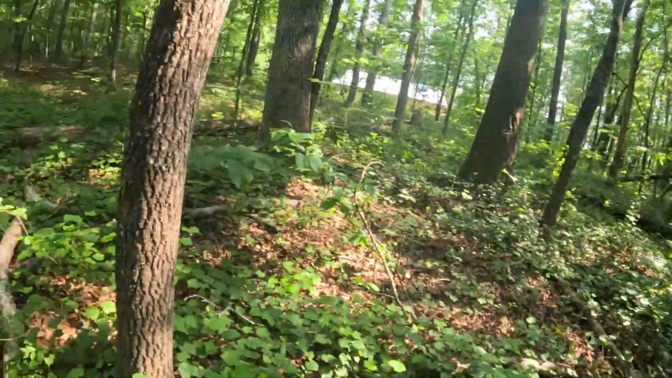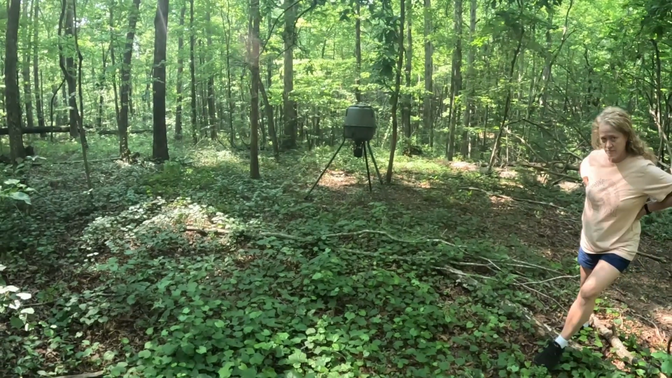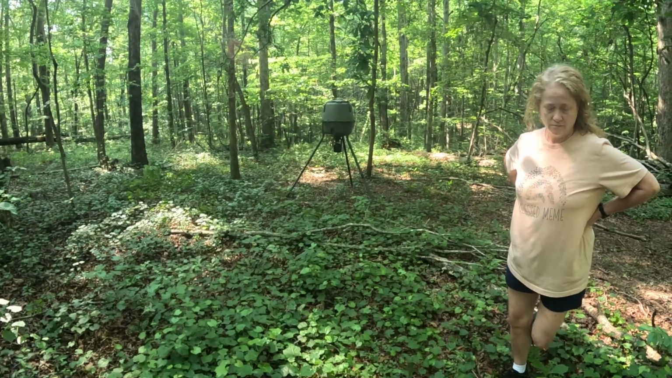Okay, I'm going to now set my camera up. I'm going to set it on this tree, facing the feeder that way. It will actually come in a lot closer than this camera will. So here we go.